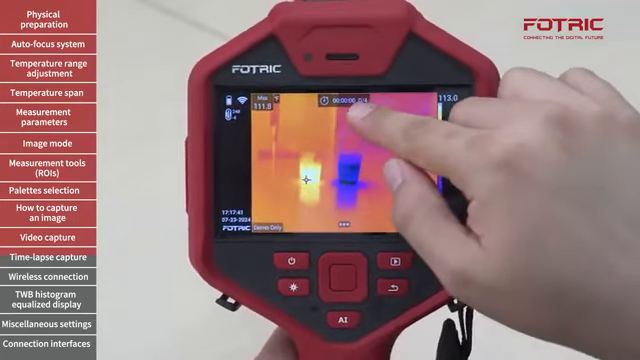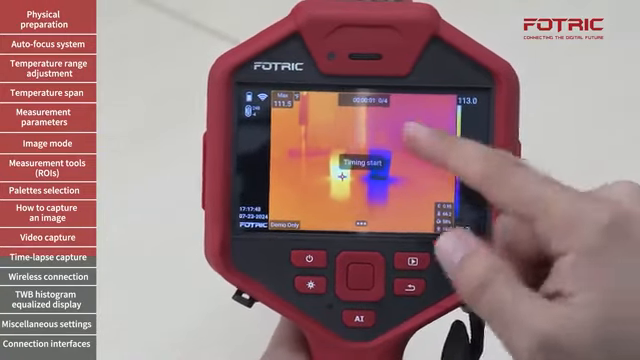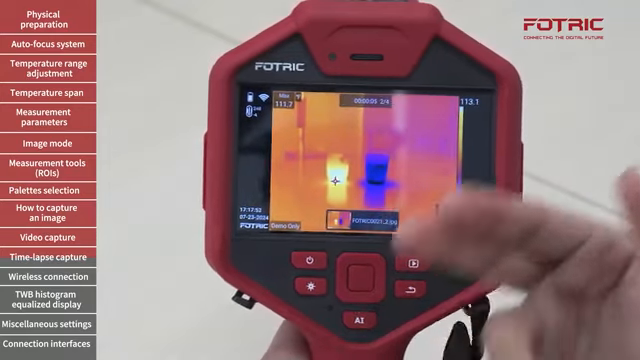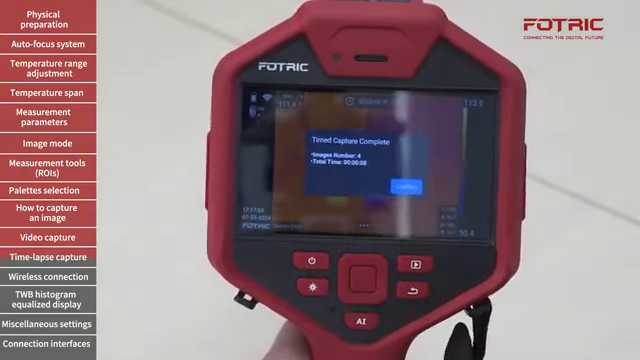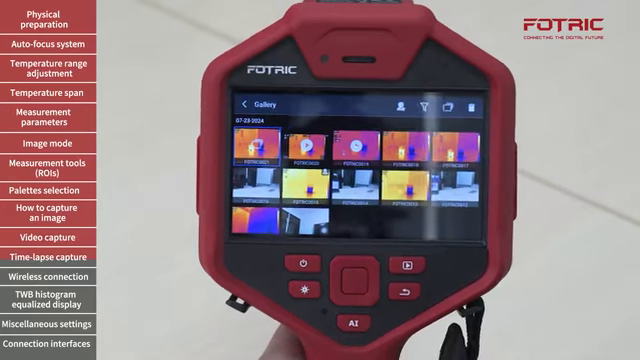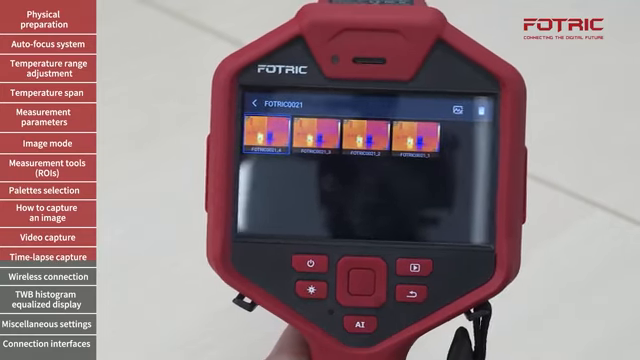Now I see that there are 0 out of 4 frames taken. I will click the picture taking button. It takes the first one, it waits for 2 seconds to take the second, 2 seconds, the third one, 2 more seconds, the fourth one. When it has completed, it tells me the results. I'll confirm, and if I go see those on the gallery, they have a different icon indicating that 4 pictures were taken together in one go.